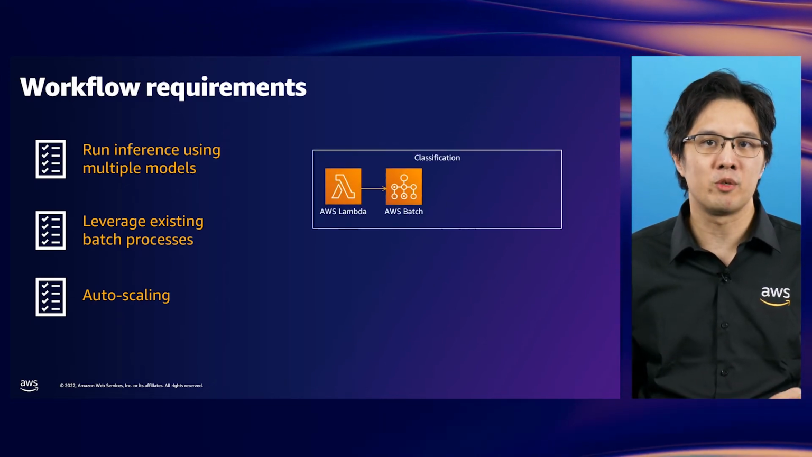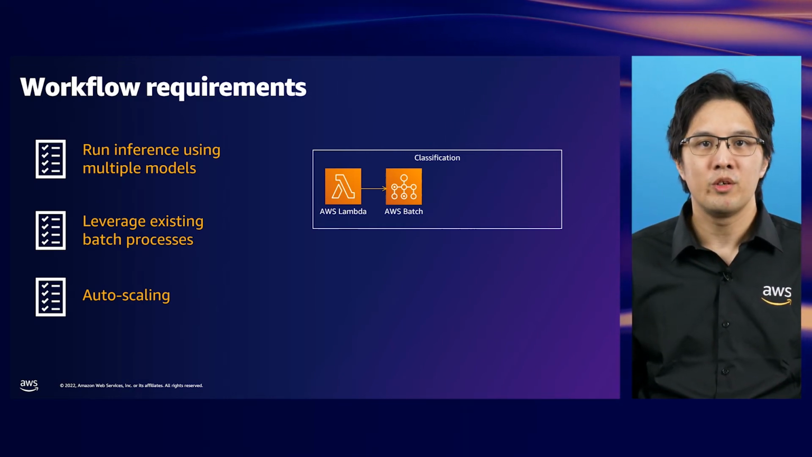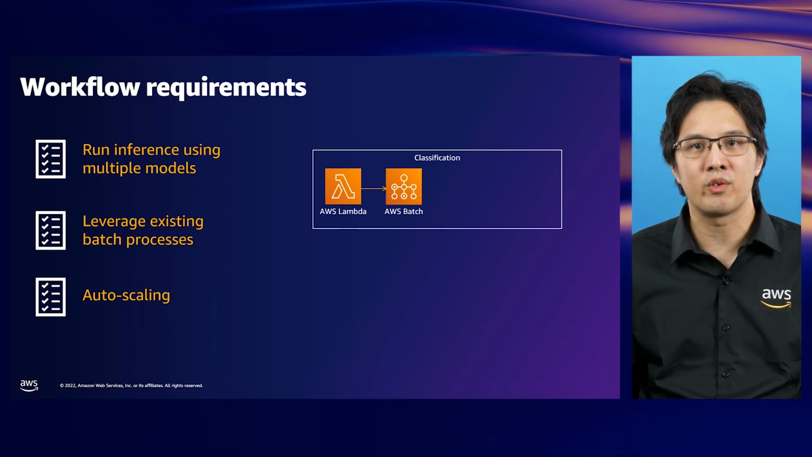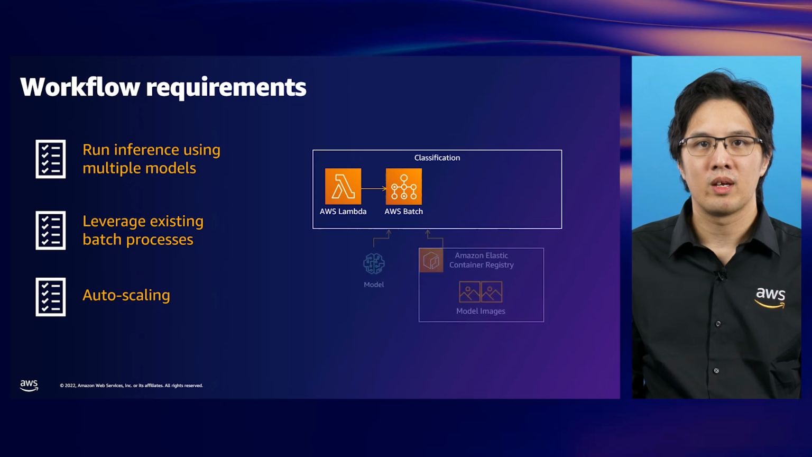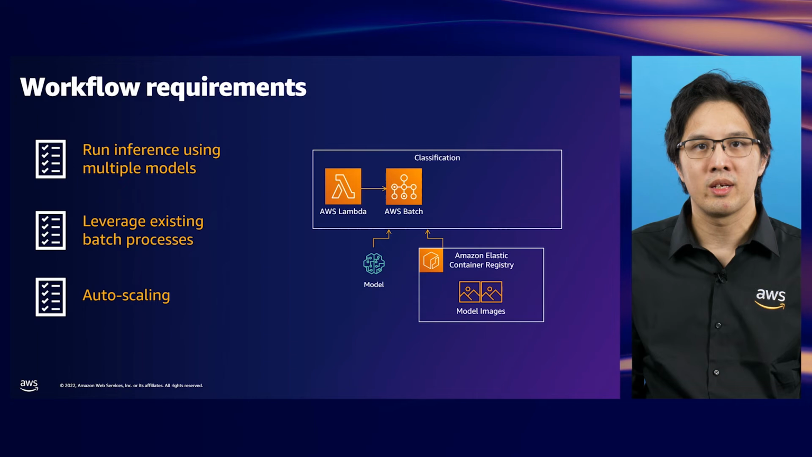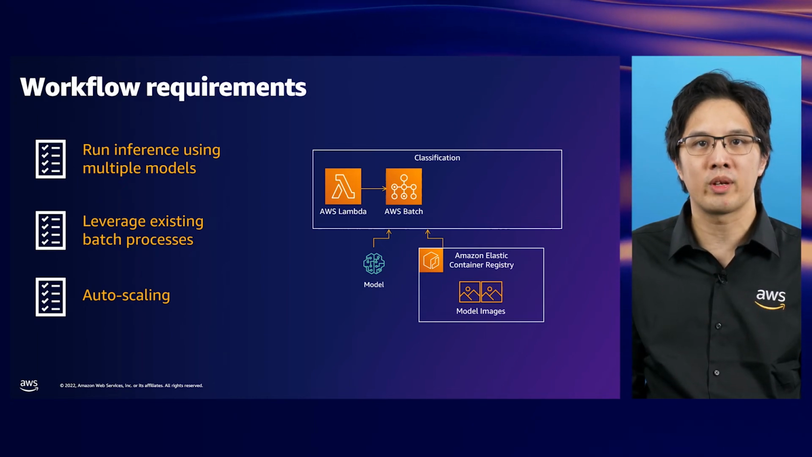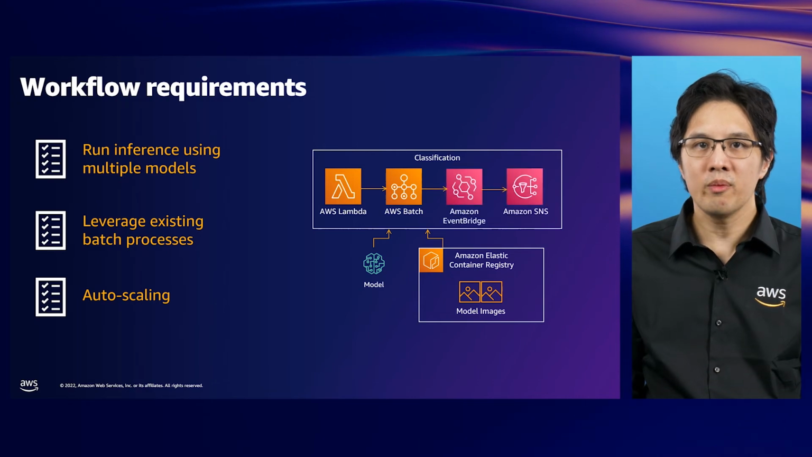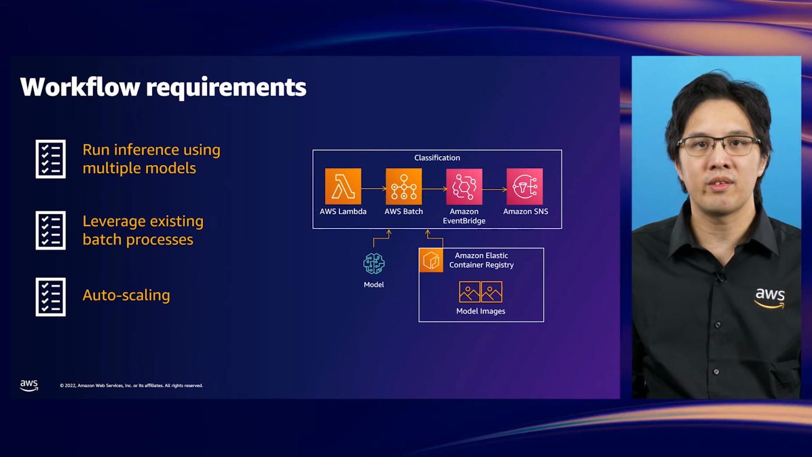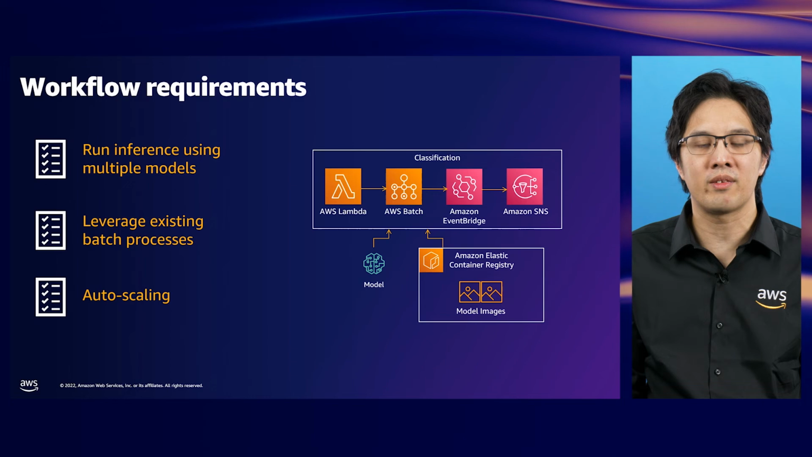To meet the requirements laid out by Geometric AI, the classification workflow was implemented with AWS Batch. Using an AWS Lambda, the team was able to call different AWS Batch job definitions to run inference using a specific model. Upon execution, AWS Batch will pull the respective semantic segmentation inference image and trained model weights from the model registry to run the classification process across the incoming raw point cloud data. Once the batch job is completed, the classified point cloud data is recorded in S3, and an event notification is sent to Amazon EventBridge and Amazon SNS to notify downstream systems for further analysis.